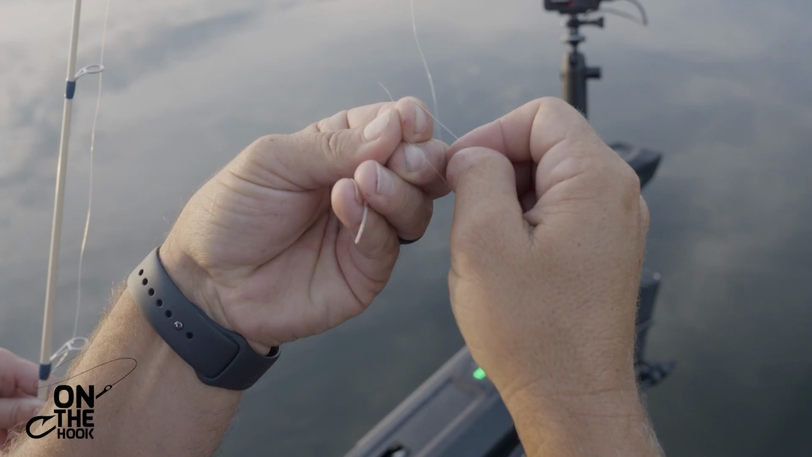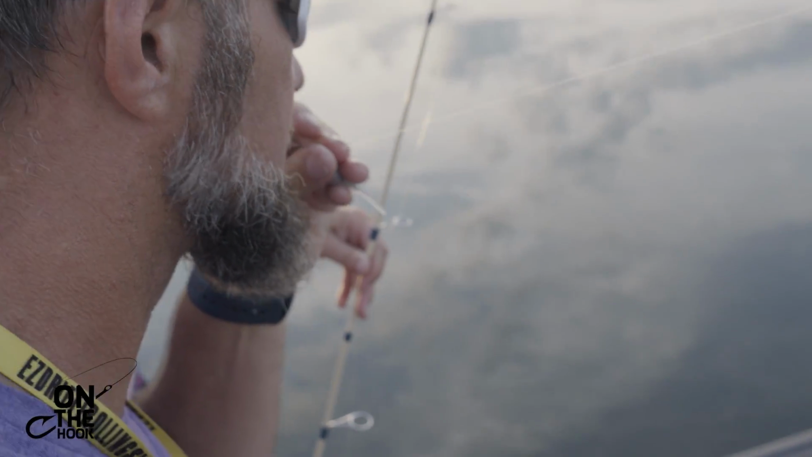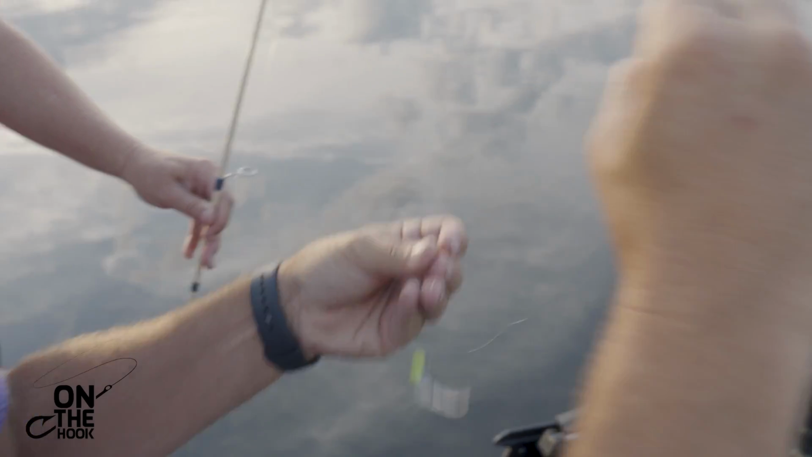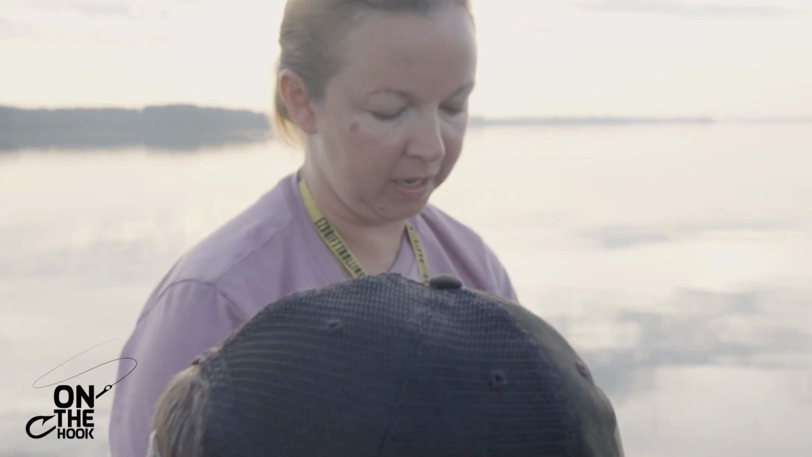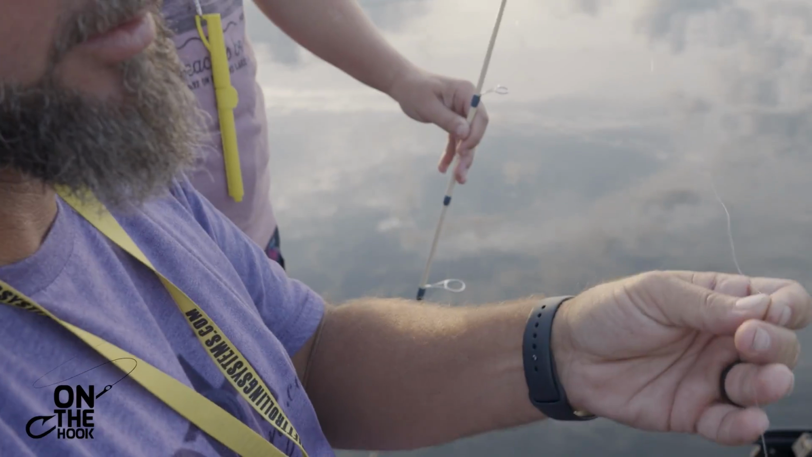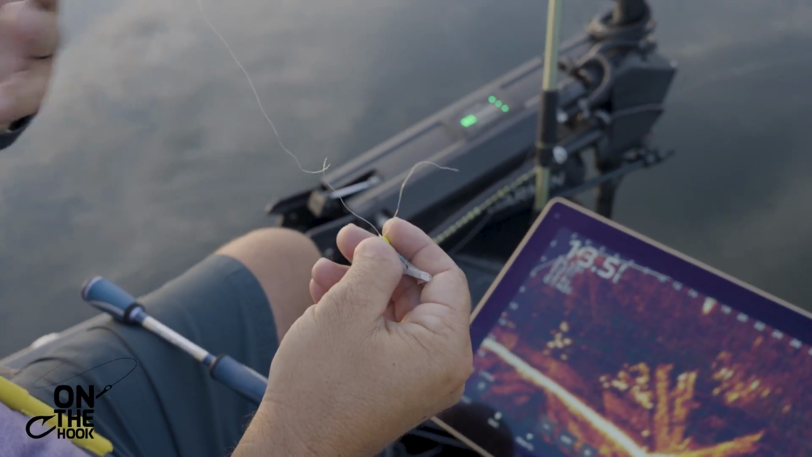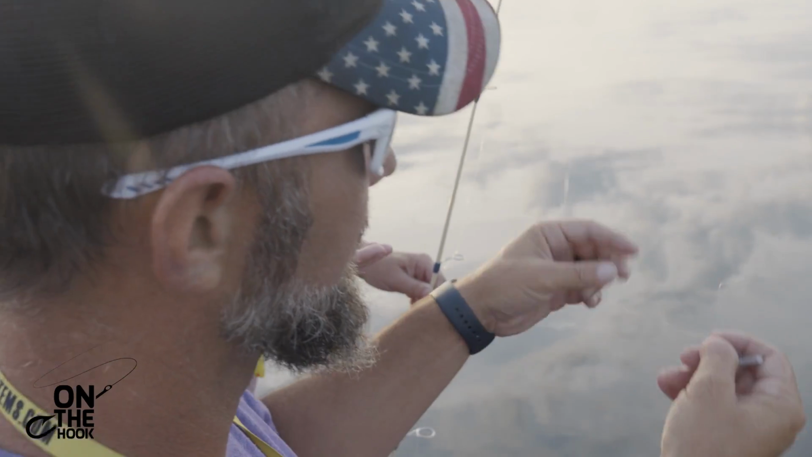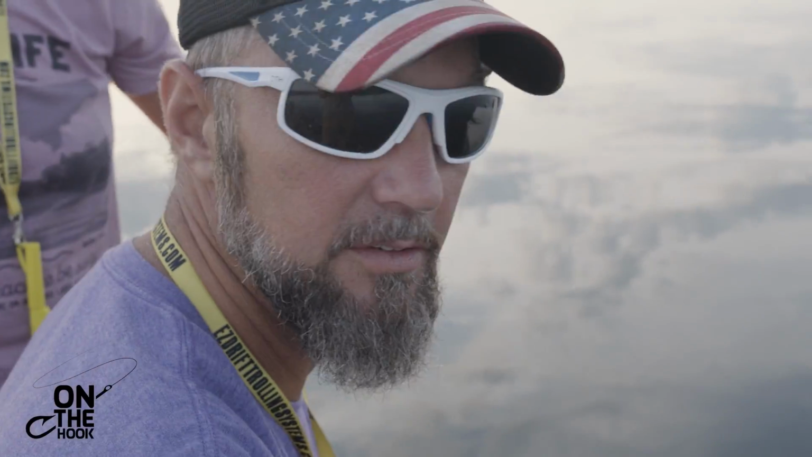Now all you gotta do is hold that tag in and pull from both directions. And that cinches it down. The improved part of it is where you go through the loop and then back through, and that's where it's improved over a regular cinch knot. Now she's gonna clip off the extra tag and then go back to fishing.